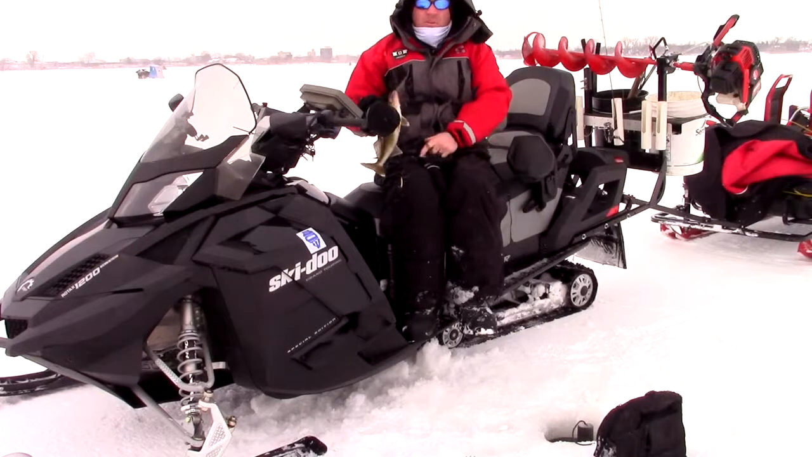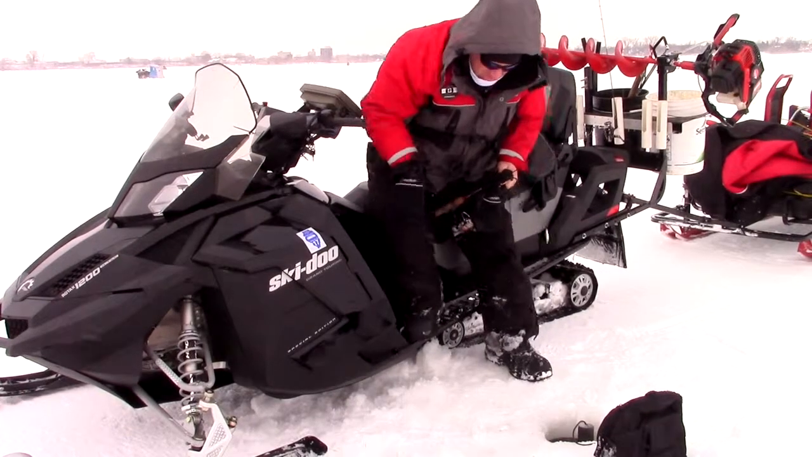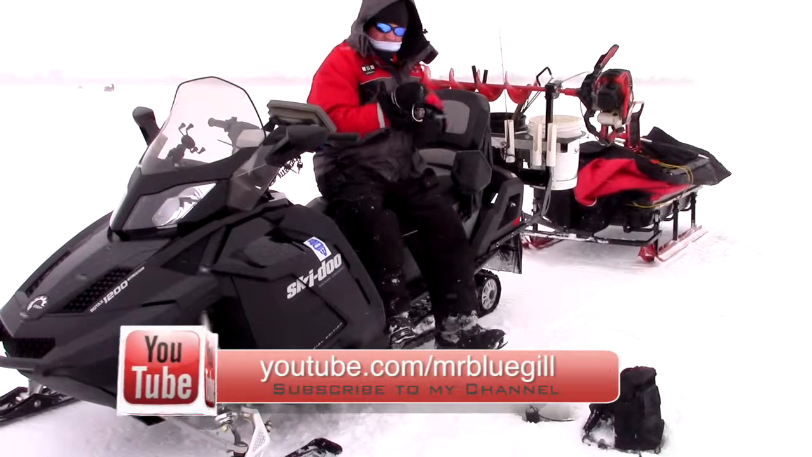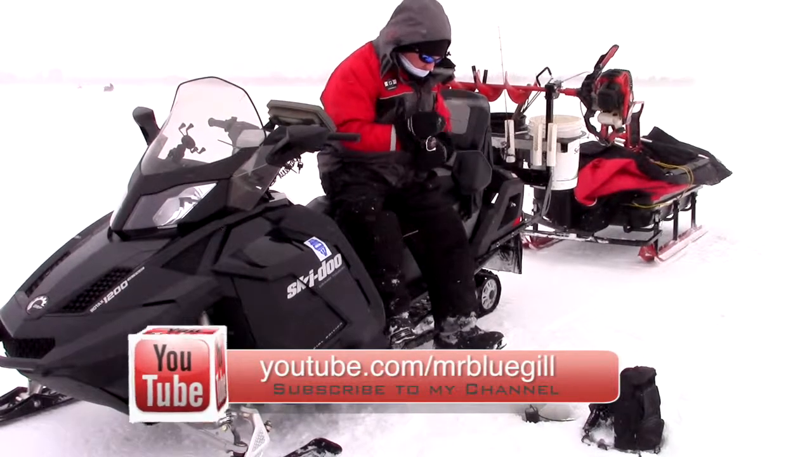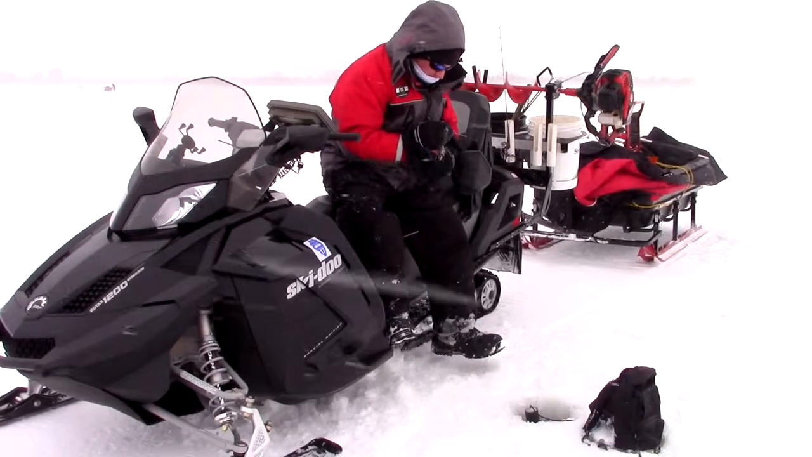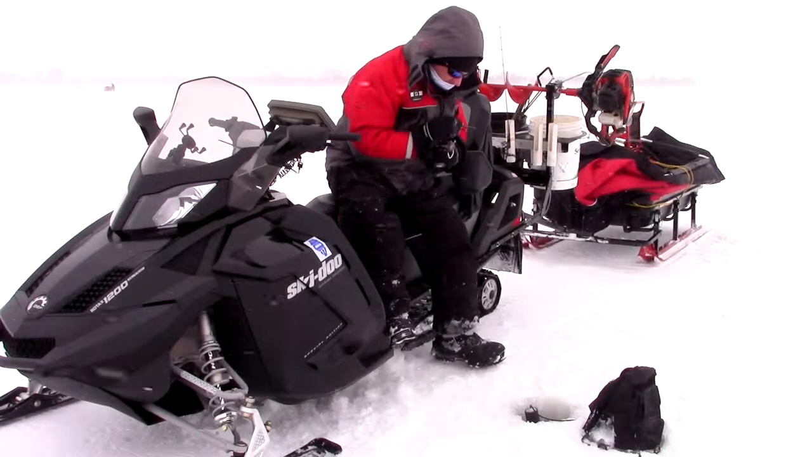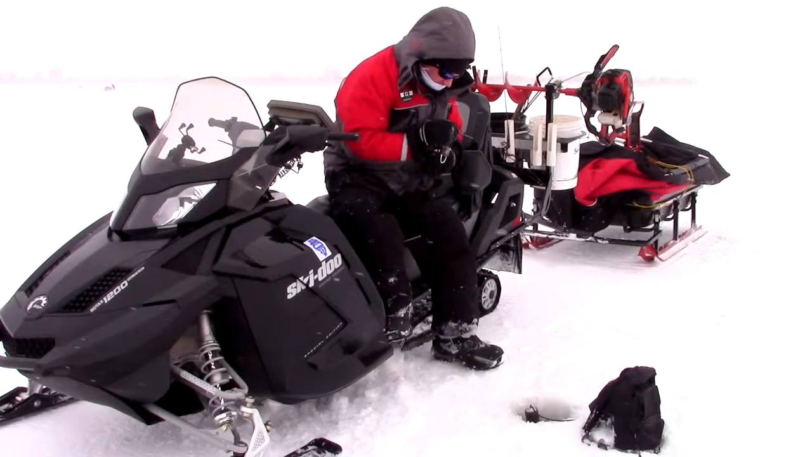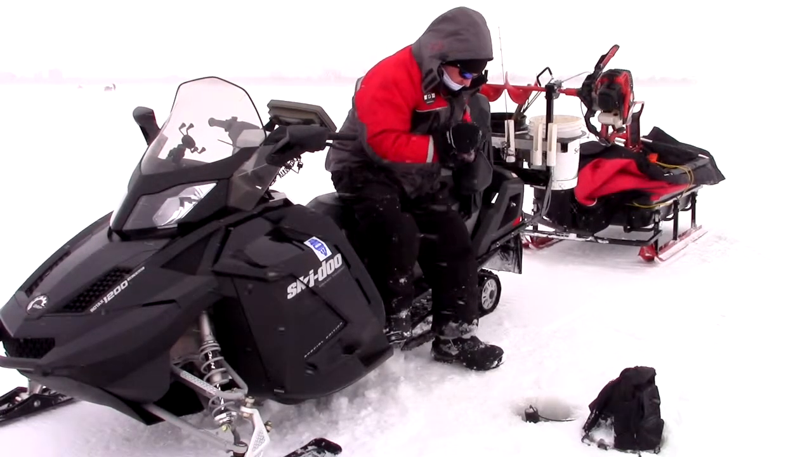So one more left to go and we're done. Woo! Weather's going from worse to worser. Got a nice fish on here. Come on, girl.